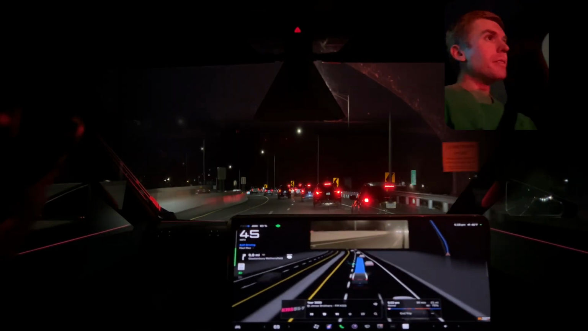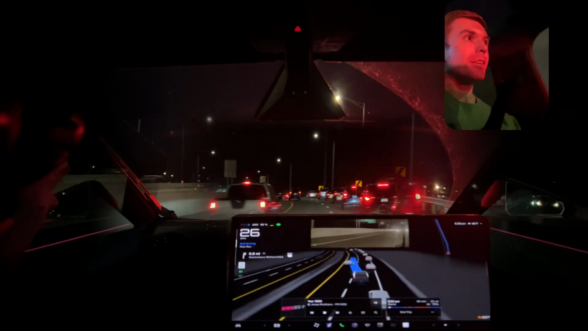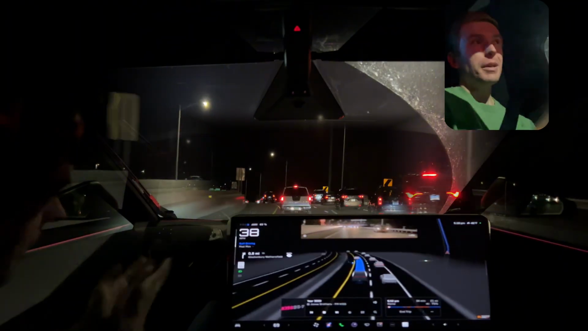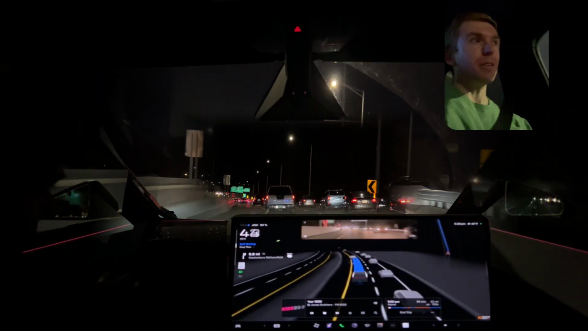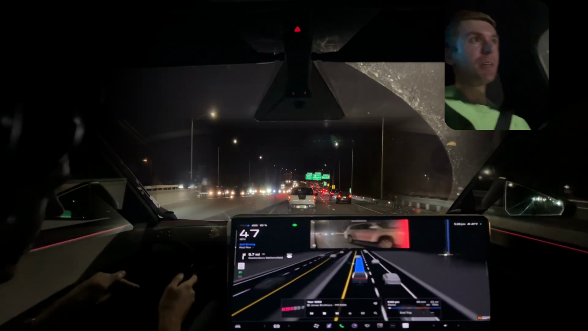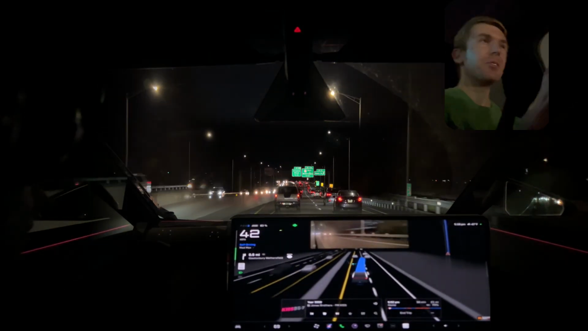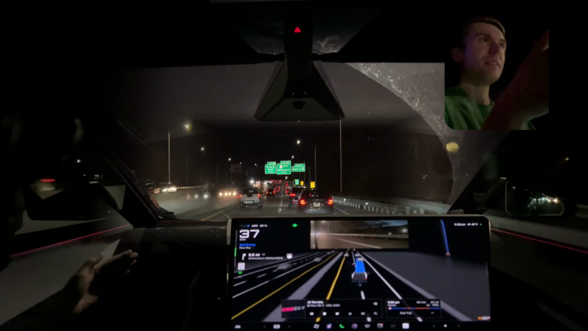Alright, we got some indecisive here, but the car's handling it. Car behind's getting a little angry that we had our turn signal on, but again, we didn't actually dive out in front of him, but maybe it's just like one of those beeps to let you know, hey, you got a turn signal on, I'm here. Now we're getting back over. I kind of like this. Yeah, so what happened there is we got on.